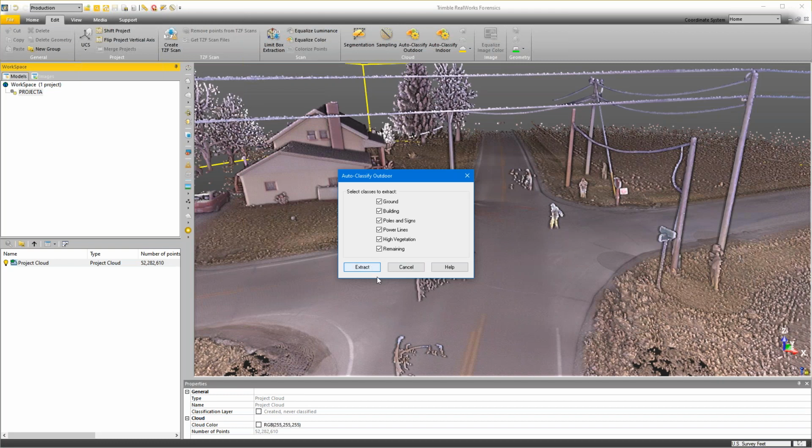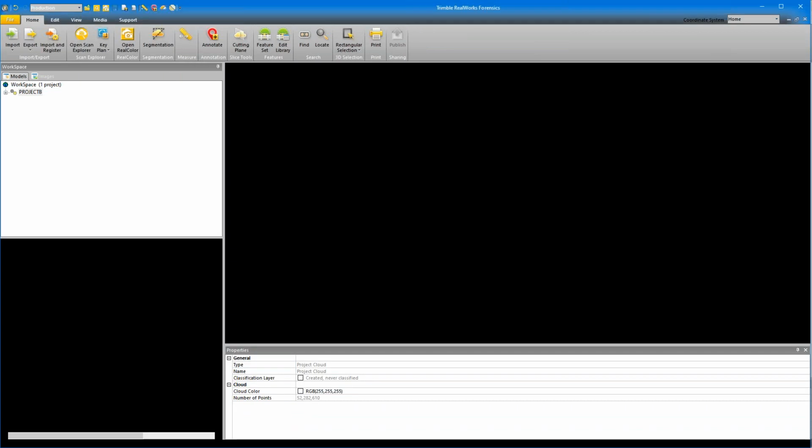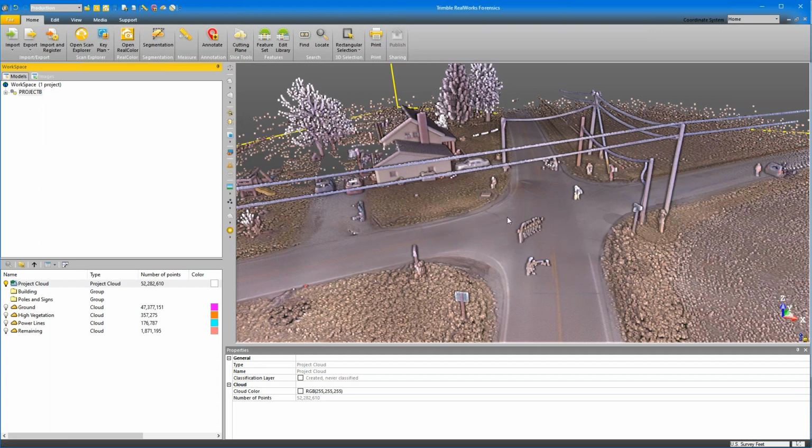Now, instead of hitting extract, this process can take 4, 5, 10, 15 minutes, depending upon the speed of your computer and how large a data set and what you're looking for. Normally, I would just hit extract and let the computer work. However, I've already processed this, and I'm just going to pull up RealWorks after everything has been classified.